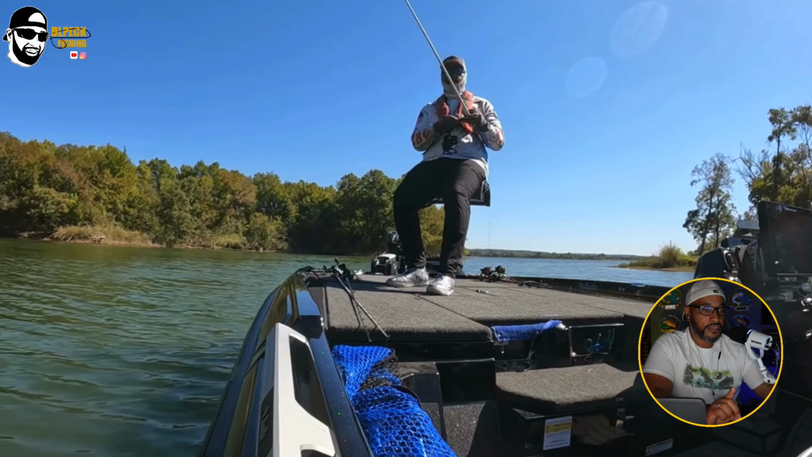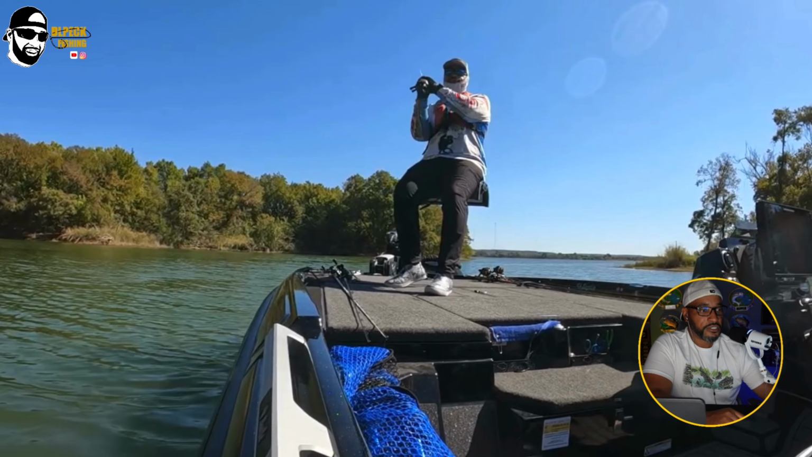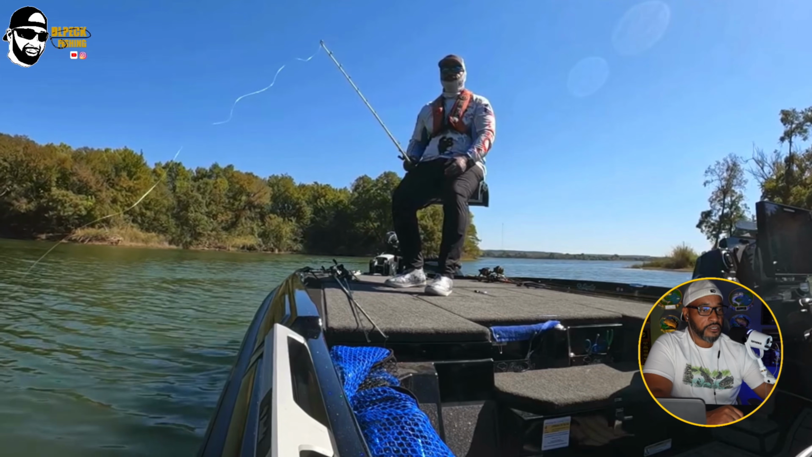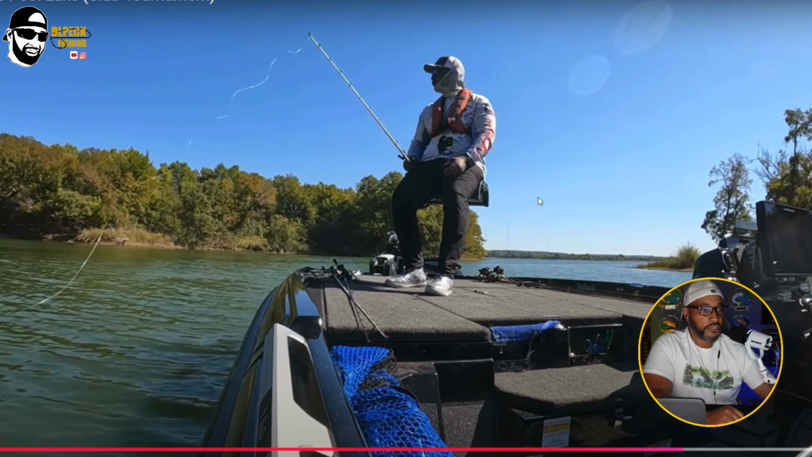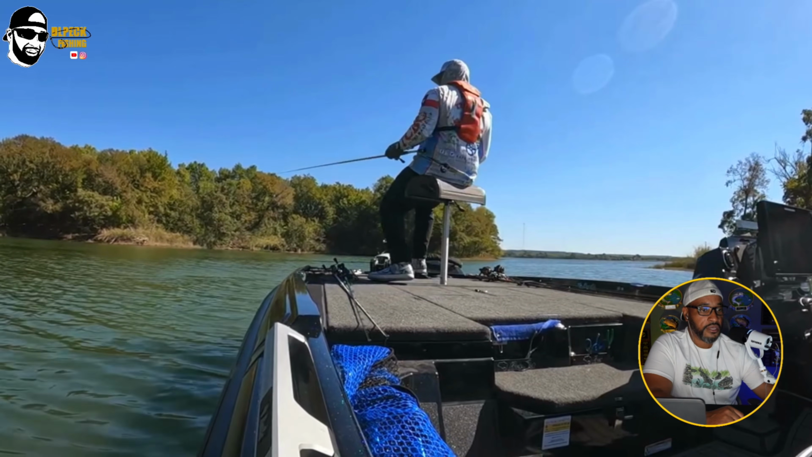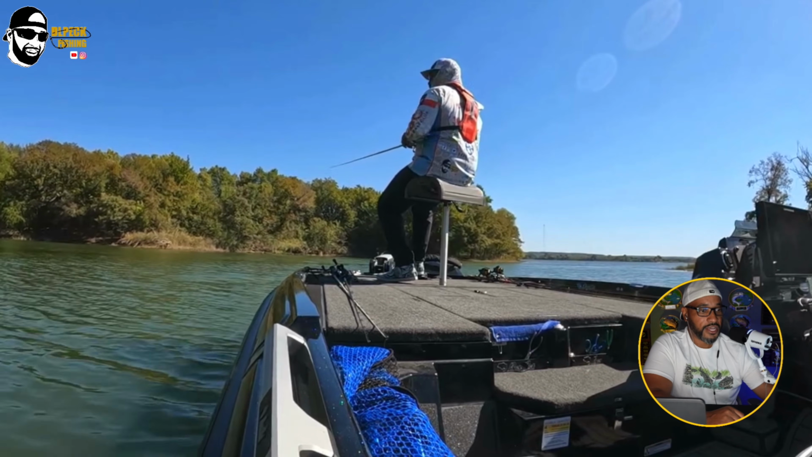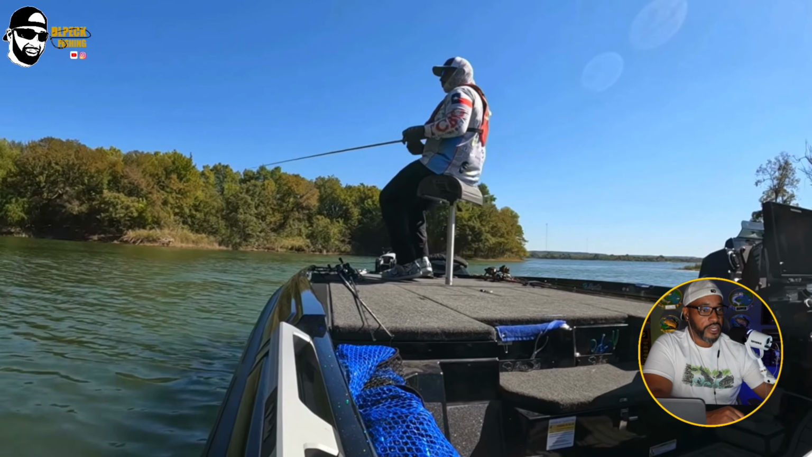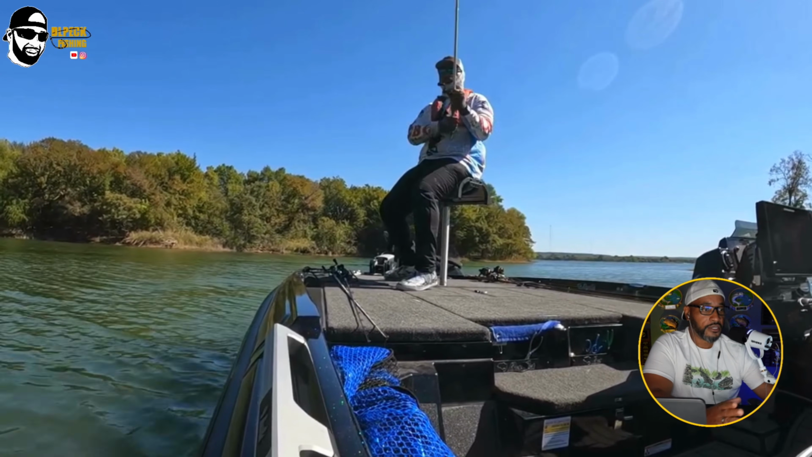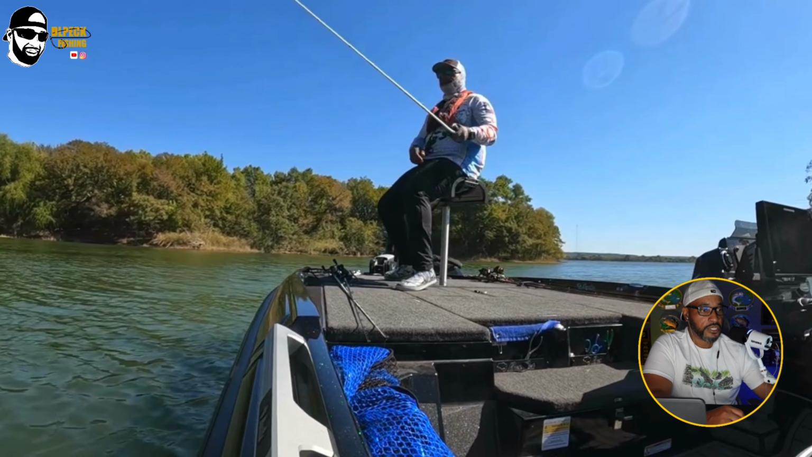Actually, I started picking up the Carolina rig once I saw some grass, and if it was deep enough, I'll just put that Carolina rig on top of the grass and just drag it through. I think that's what I'm doing right here. And you can see, I hadn't tightened up my line. I like to throw on top of that grass, straighten that line out, and just drag through it. I caught a lot of fish on the Carolina rig on this lake as well. Carolina rig fluke.